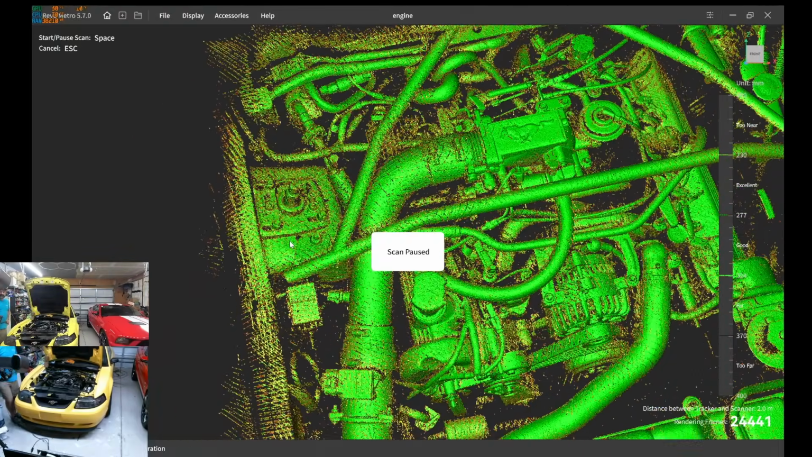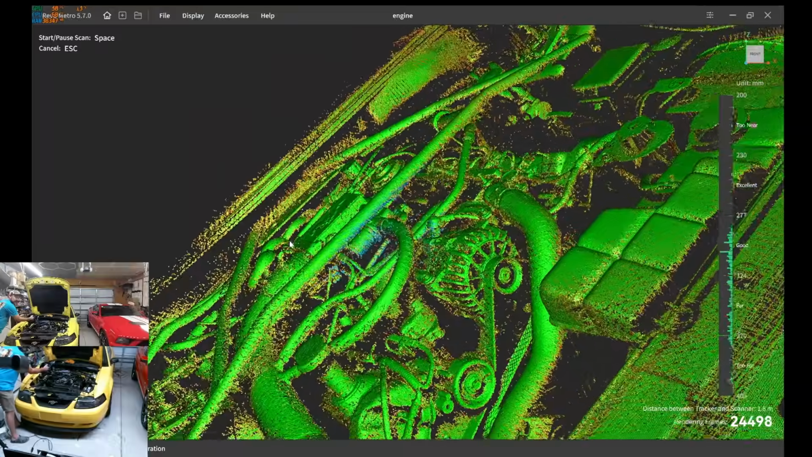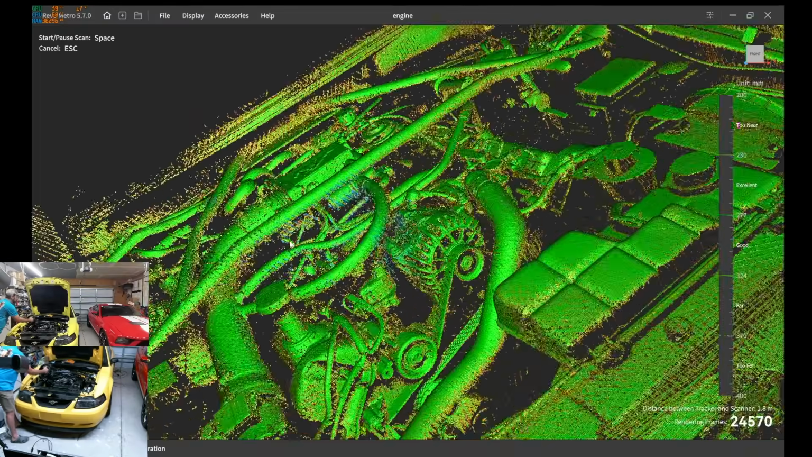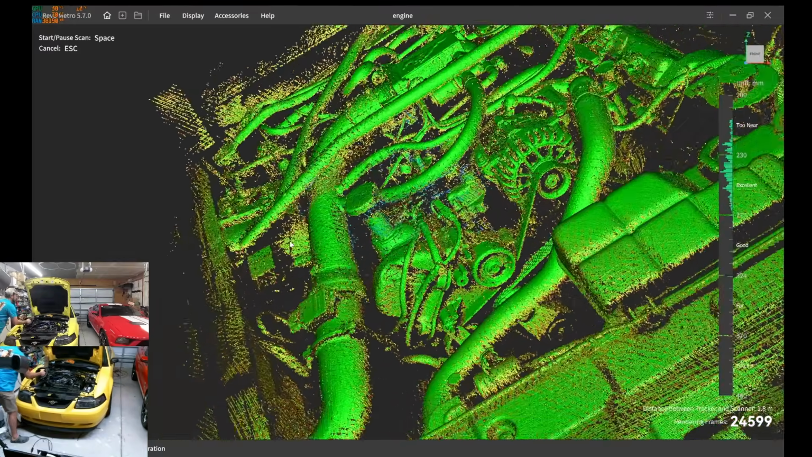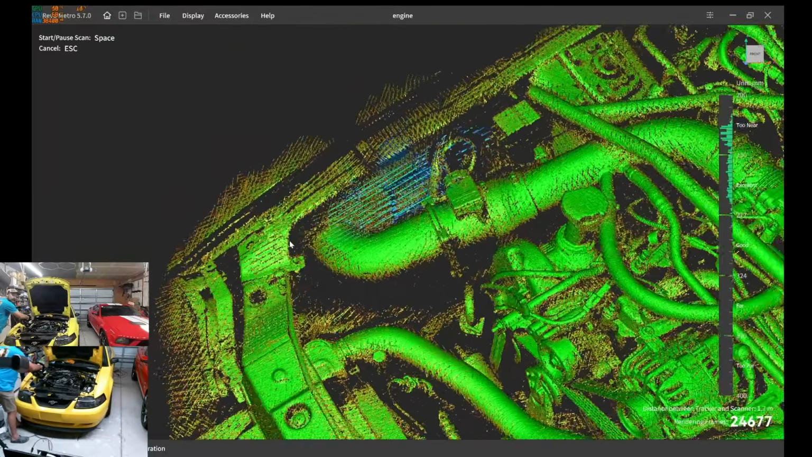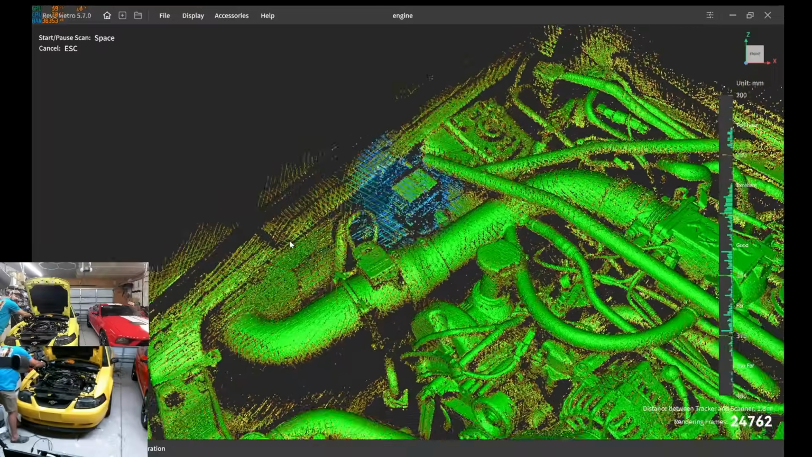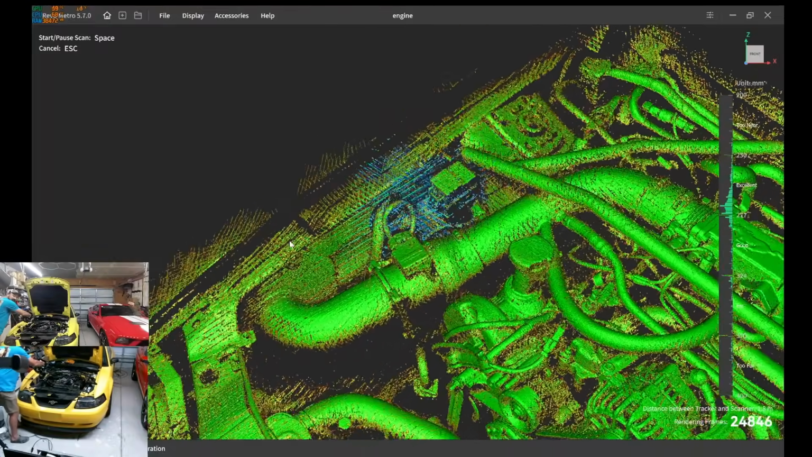Yeah, I think I just got too much stuff going on. I really wanted to hit that firewall a little bit better. I mean, the fender.